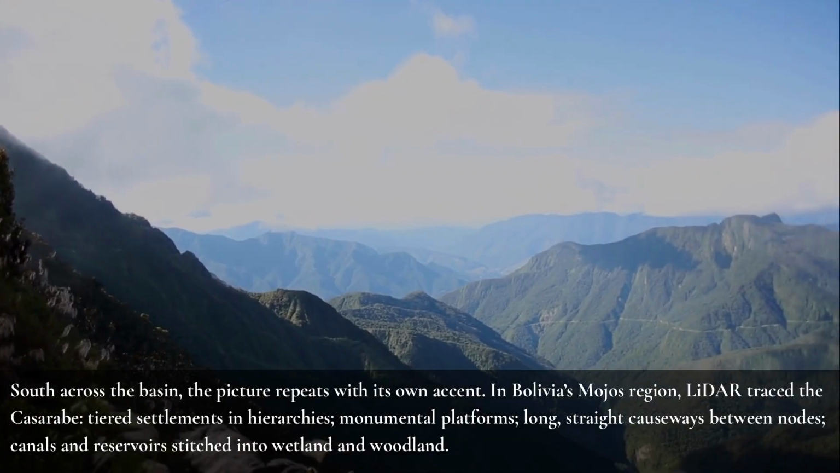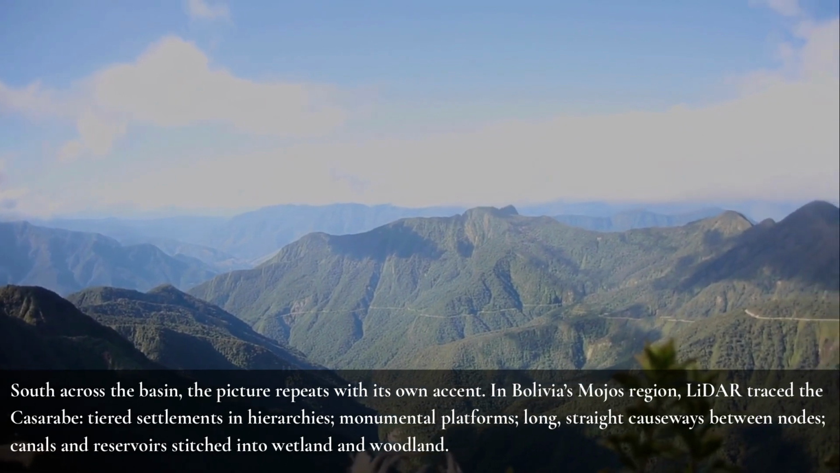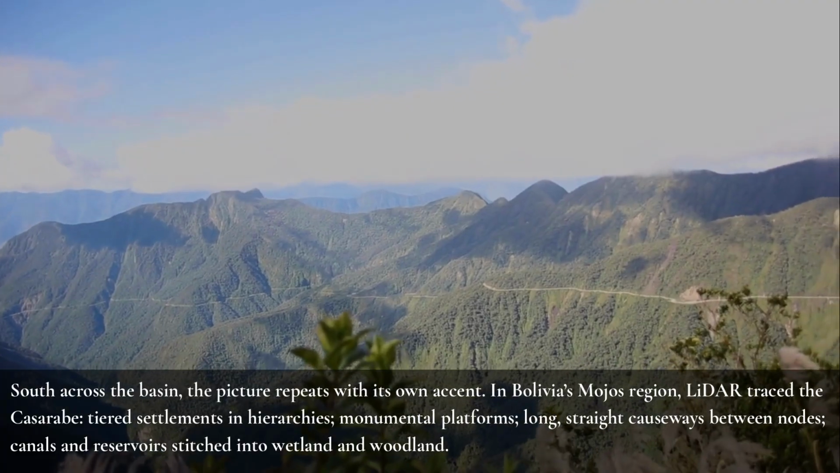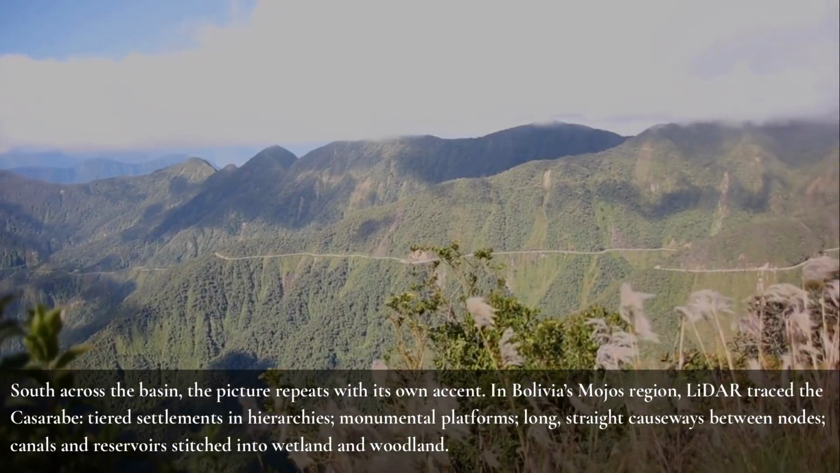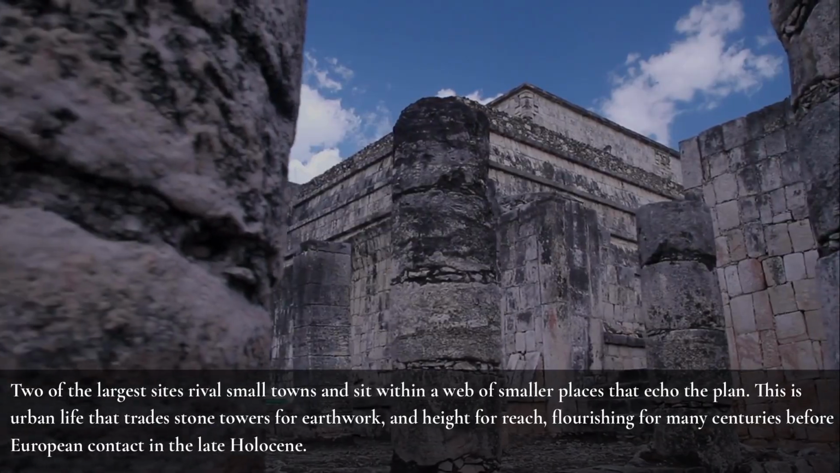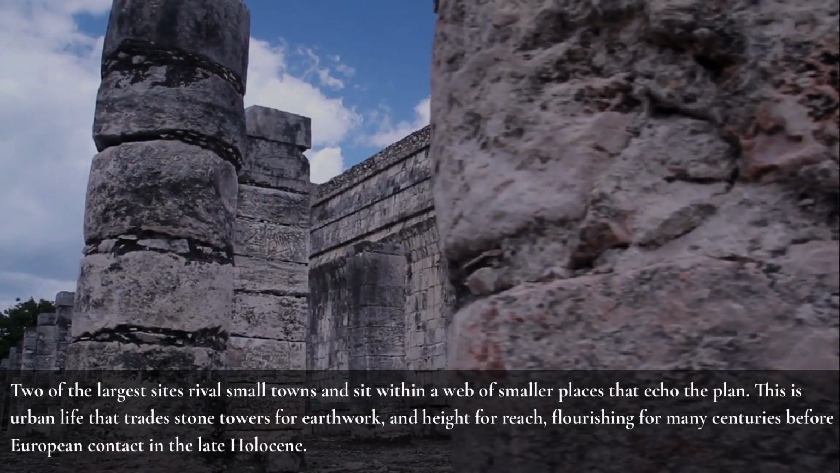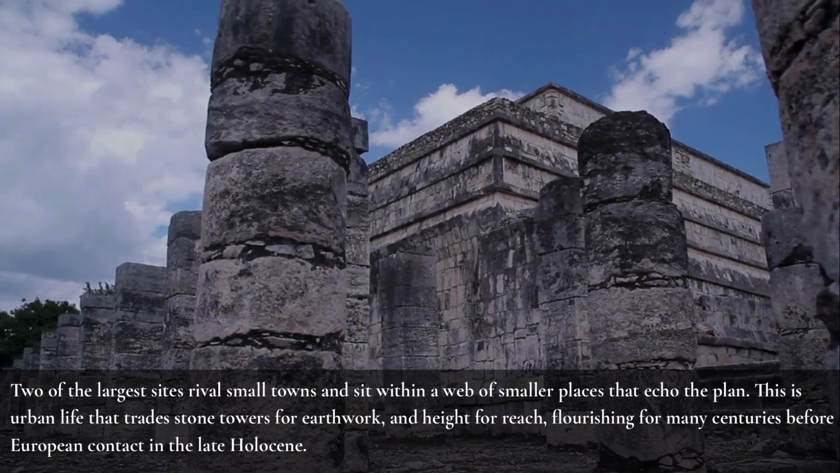In Bolivia's Mojos region, LiDAR traced the Casarabe, tiered settlements in hierarchies, monumental platforms, long straight causeways between nodes, canals and reservoirs stitched into wetland and woodland. Two of the largest sites rival small towns and sit within a web of smaller places that echo the plan. This is urban life that trades stone towers for earthwork and height for reach, flourishing for many centuries before European contact in the late Holocene.